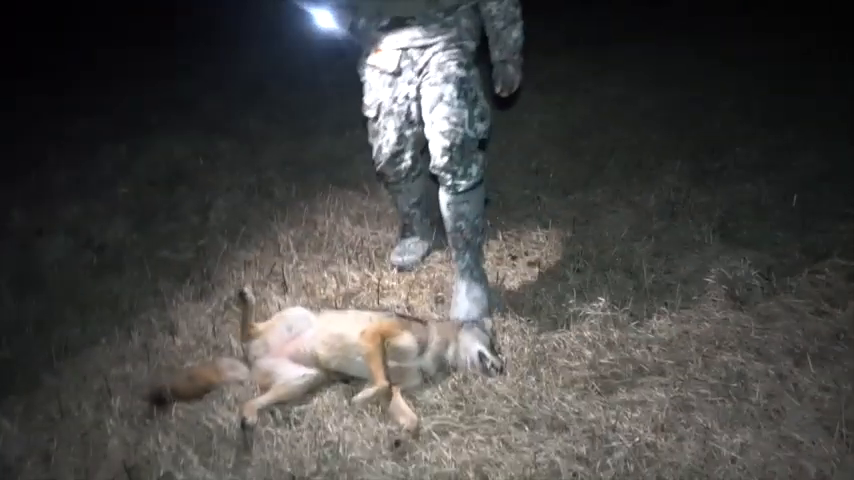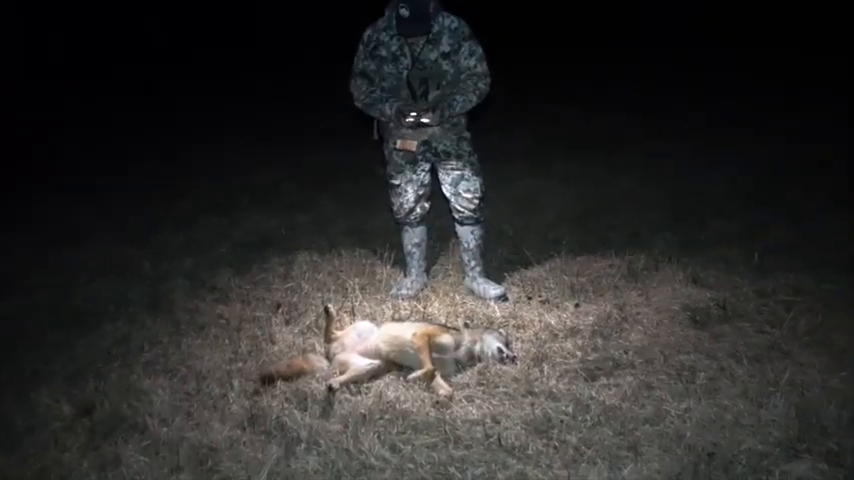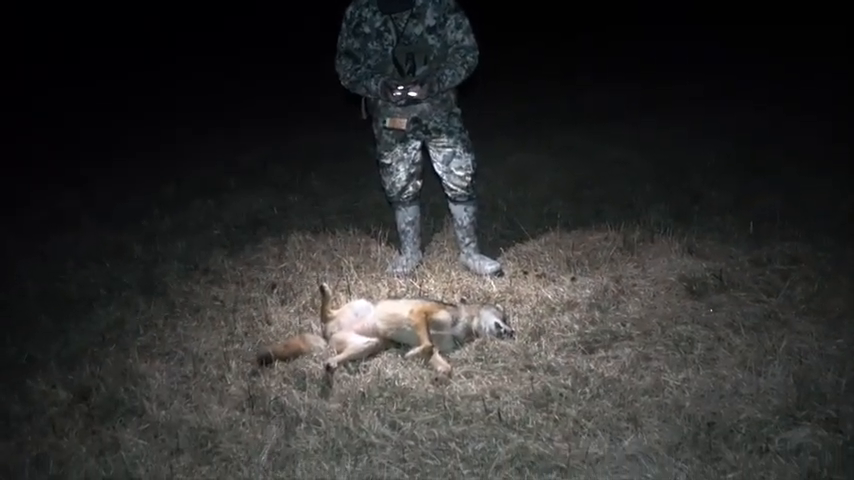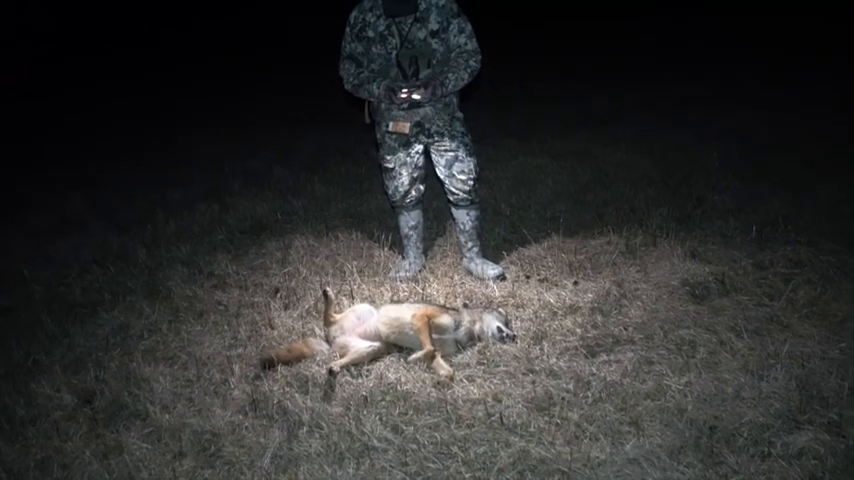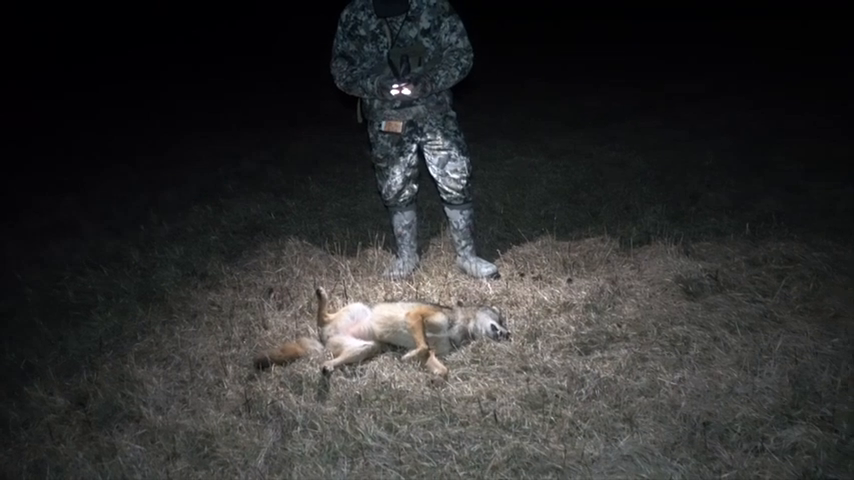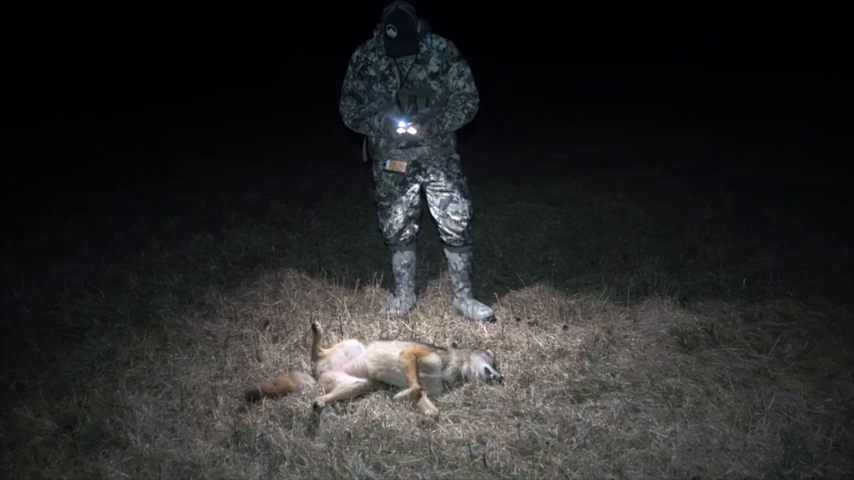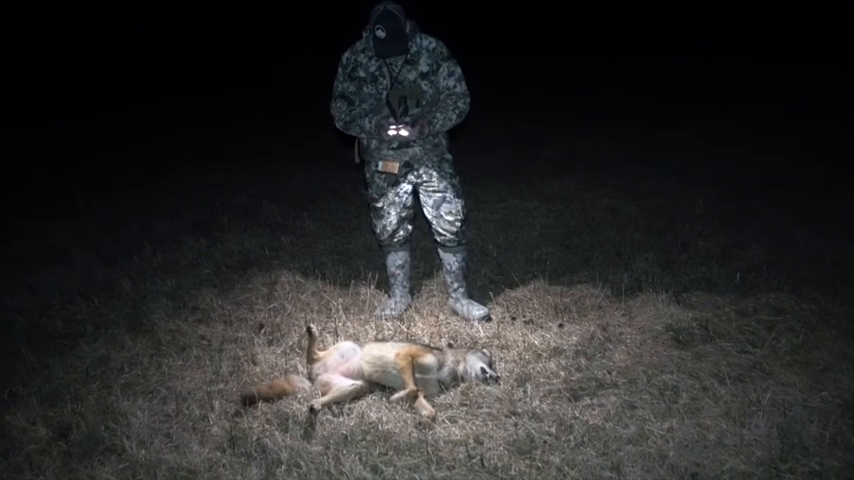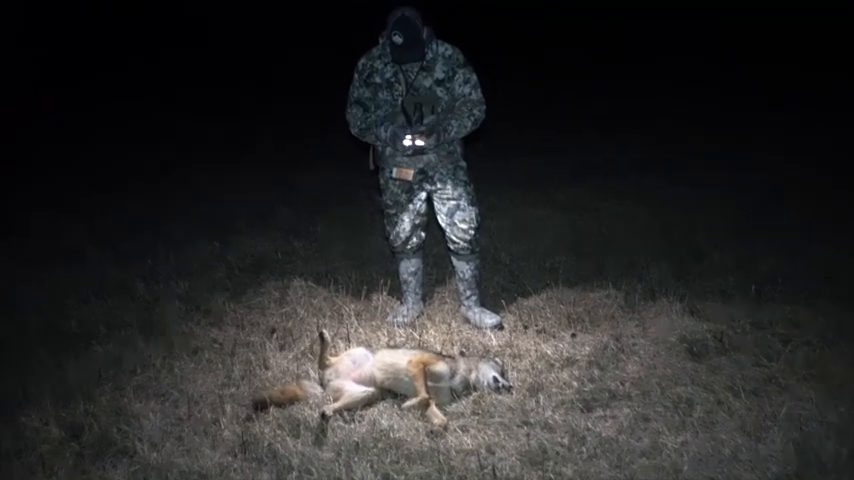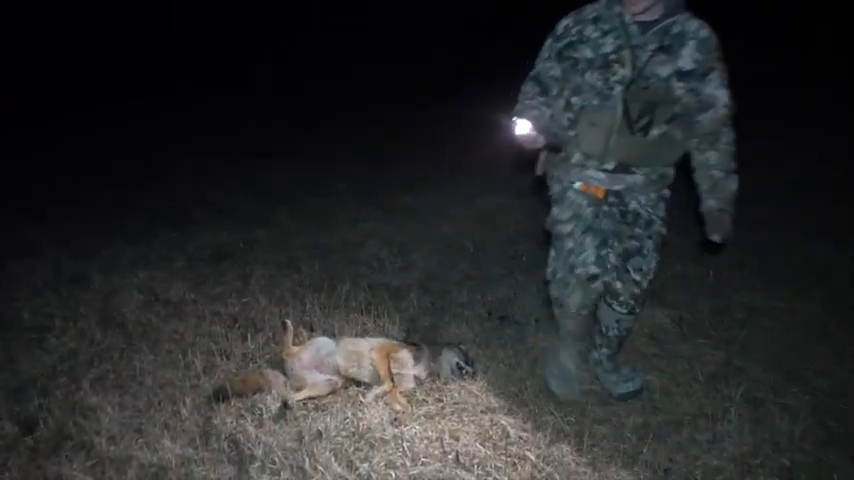We were on two different hillsides. Brad was over here, I was over there. We actually sat a while. I turned around on my scanner. I see something moving pretty quick towards Brad, so I turn around, put my scope on, and I'm like, yep, that's a coyote. I hear Brad shoot, coyote runs, watch it stop, wait for Brad to shoot again, takes him a second, shoots again. I mean, this is a little rough, but it says 358 yards.